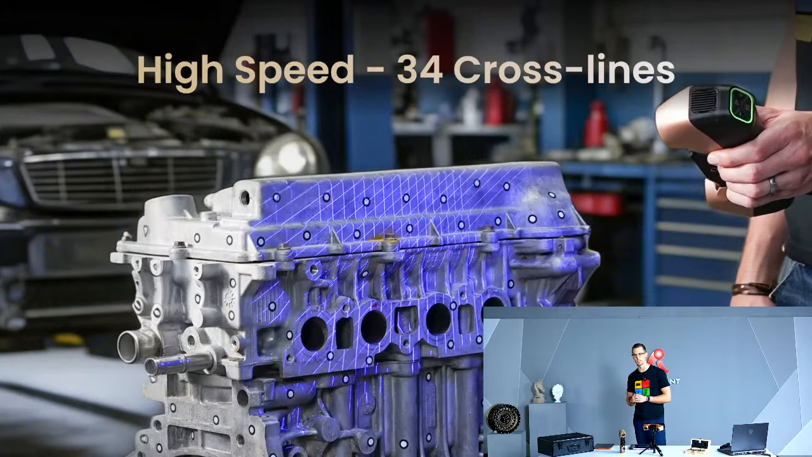34 cross lines. Specifically, speed, you guys. That's going to really allow you to capture some point clouds at a really fast pace. How fast? 3 million point clouds per second. So it'll be great for that. And of course, it's great for dark surfaces because it's a laser function, a laser mode. Dark, reflective, shiny. Those type of items will be great for the 34 cross lines.